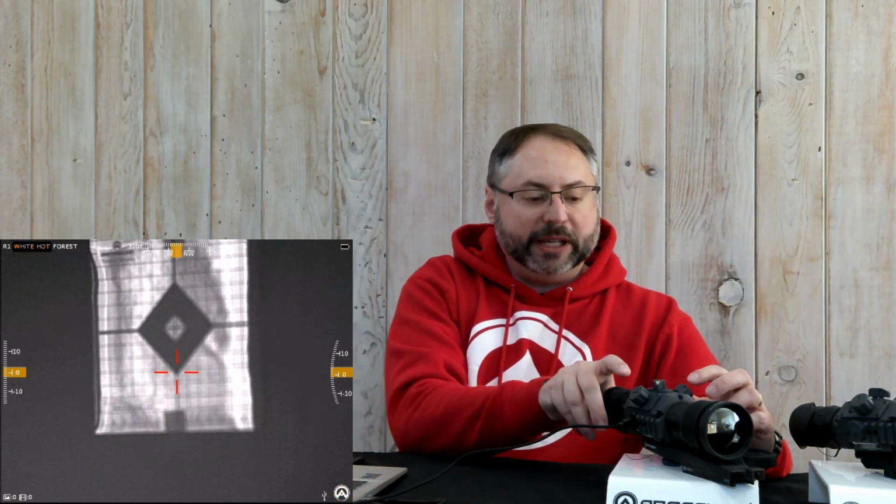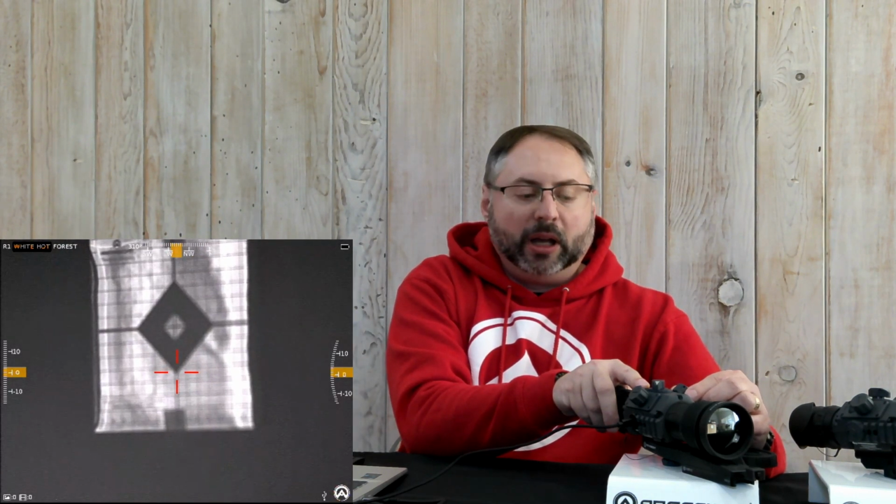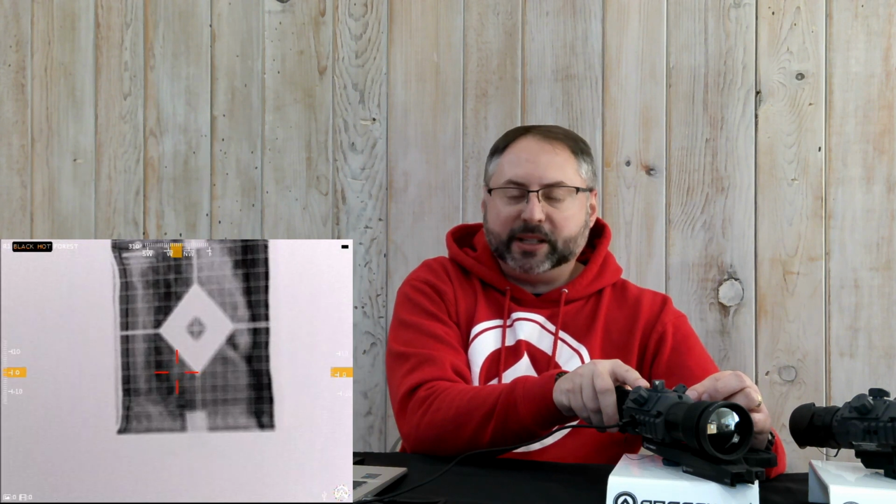So in order to adjust the palette, all you have to do is toggle between the two presets, either the palette, white hot, black hot, with your left turret. By turning your left turret, you get to adjust the various palettes that are inside the Contractor.